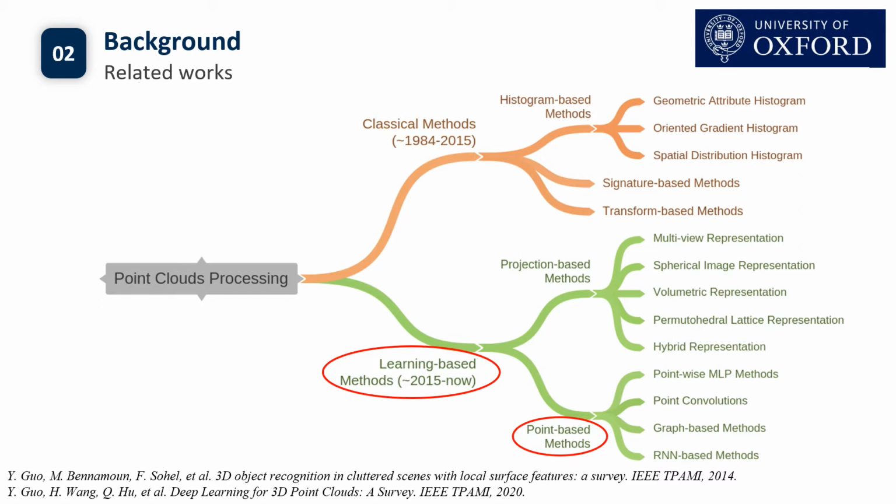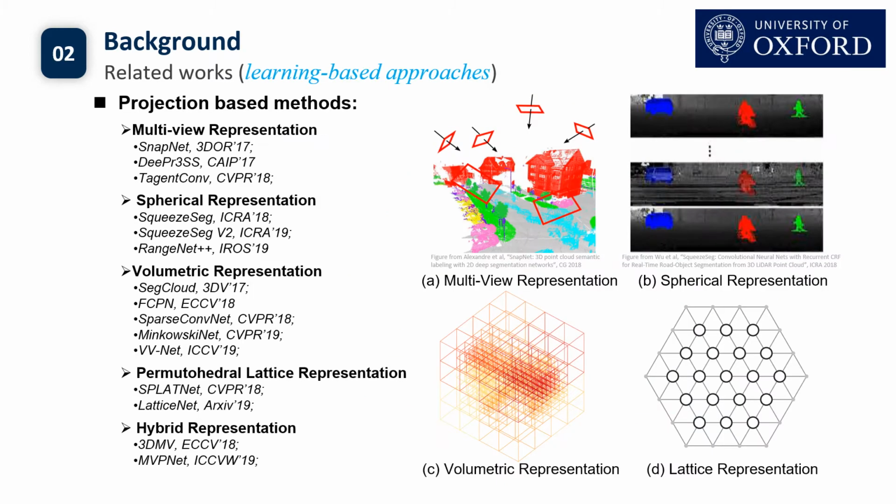For more details, please refer to our survey paper. Here, we mainly focus on learning-based methods. In particular, we will investigate the point-based segmentation methods. First, I will give a brief introduction to projection-based methods.